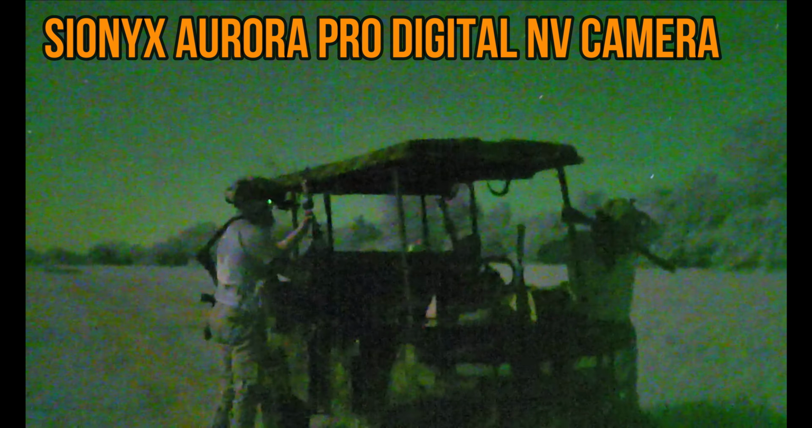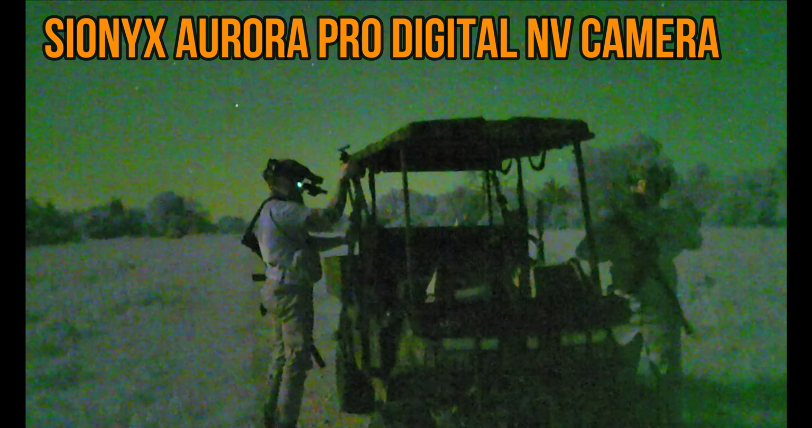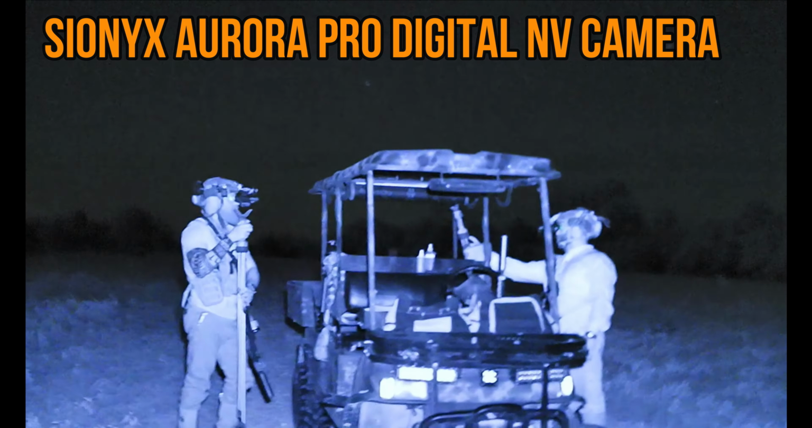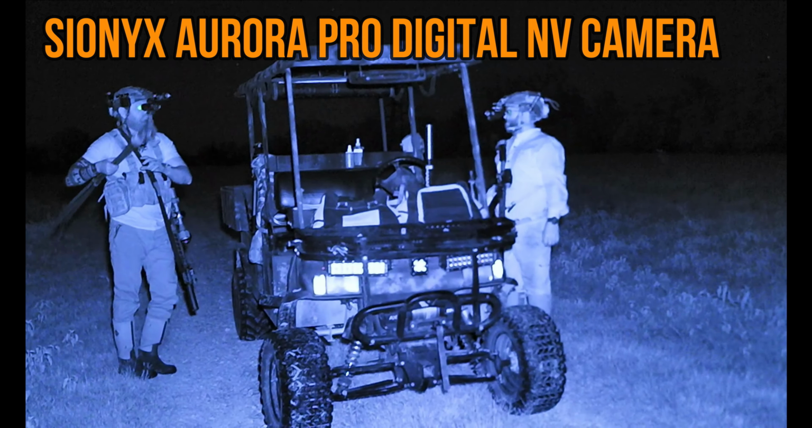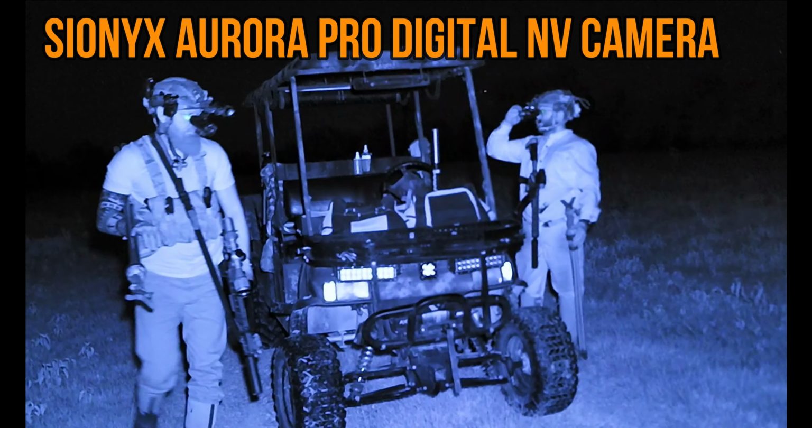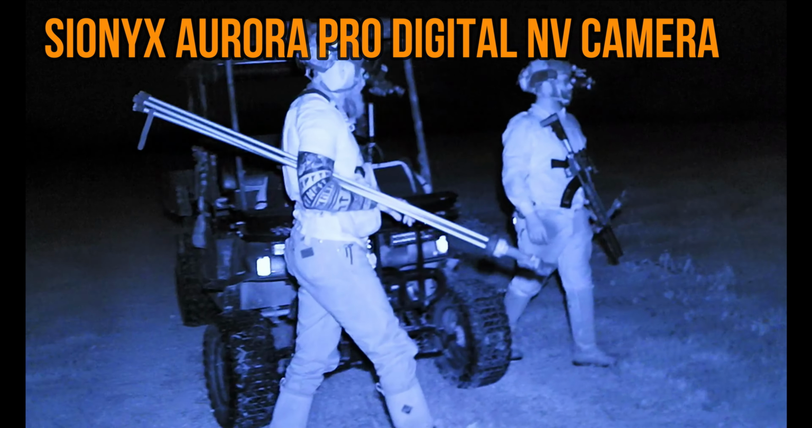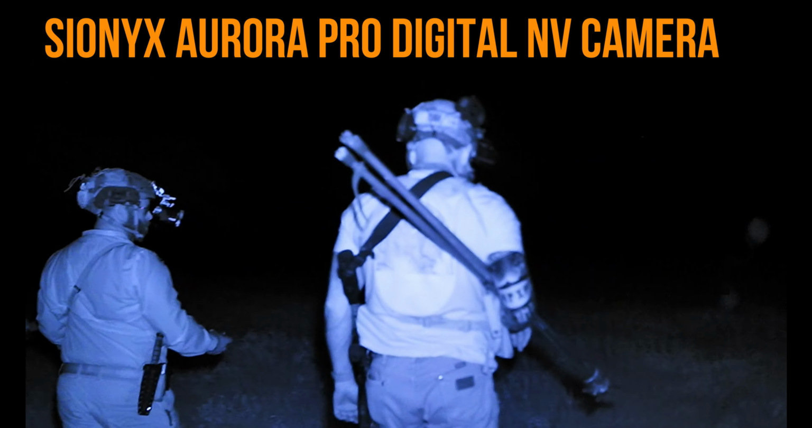So where we found this next solo boar was down deep in a bottom flat area, and it is super wet down there. So rather than driving the golf cart down into it and getting stuck like we know we're going to end up doing, we decide we're just going to trek on through there on foot. So using the Psionics, or a Digital Pro night vision camera, where my buddy Homer is filming all this stuff with some IR light, using the natural moonlight. But just listen to how sloppy this is.